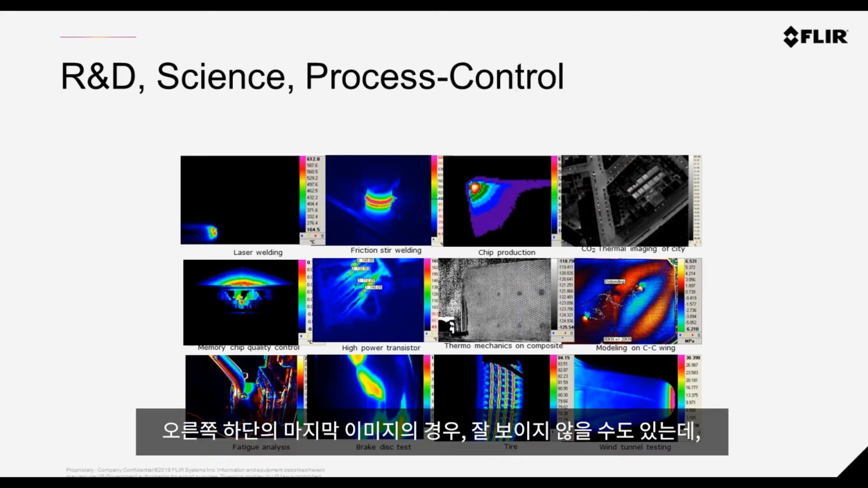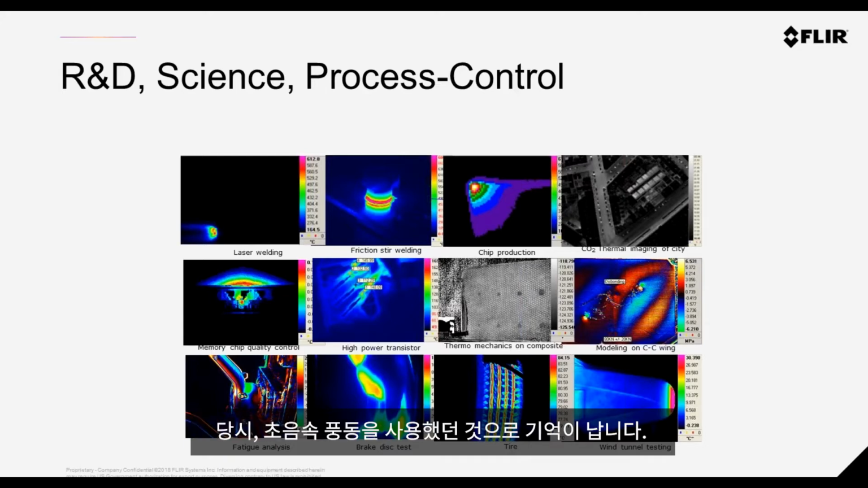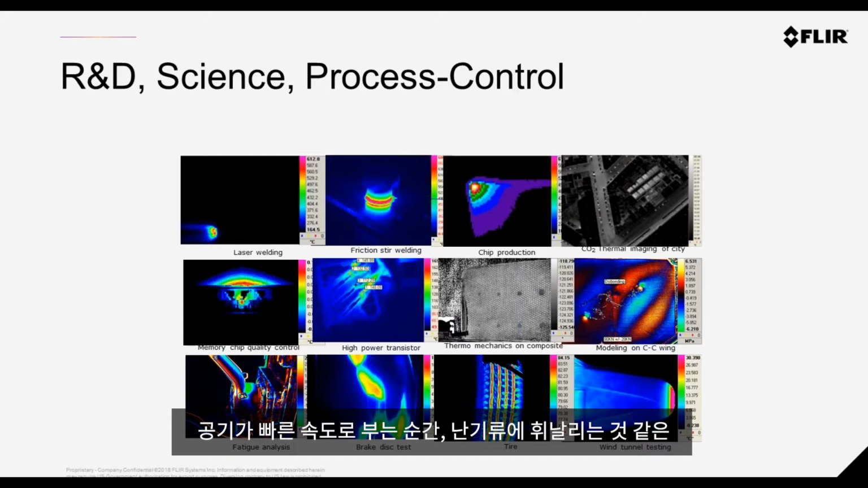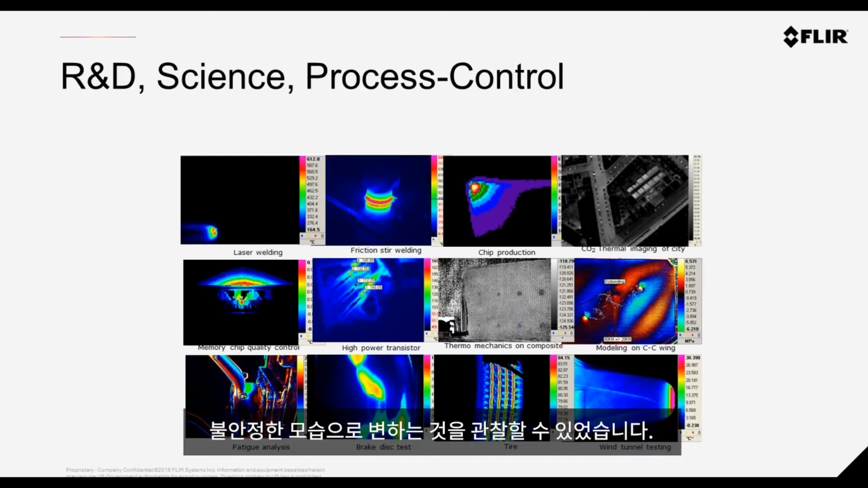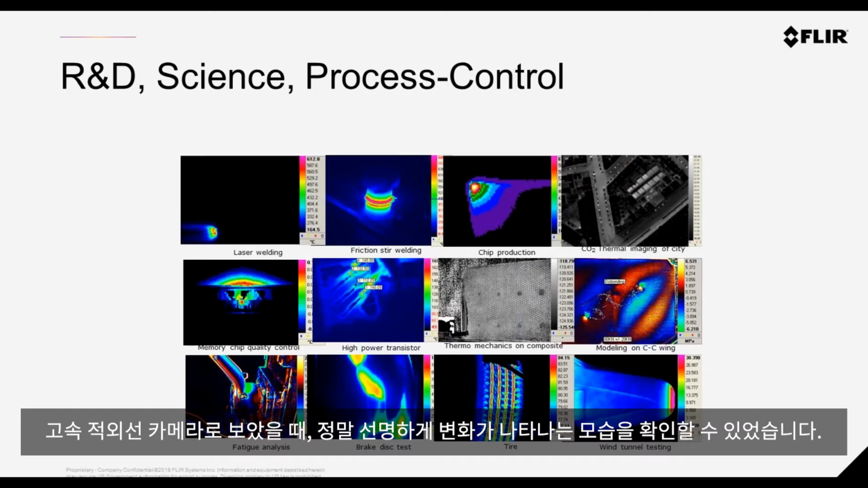The last one on the bottom right, it's maybe not so clear, but this is a project where we were looking at an aerofoil inside of a wind tunnel, actually a hypersonic wind tunnel. Air is viscous in that sense, and what's important is that they can look to see when the flow over the aerofoil goes from laminar to turbulent, and this causes a different heat exchange on the surface. It can be very clearly seen with a high-speed infrared camera.